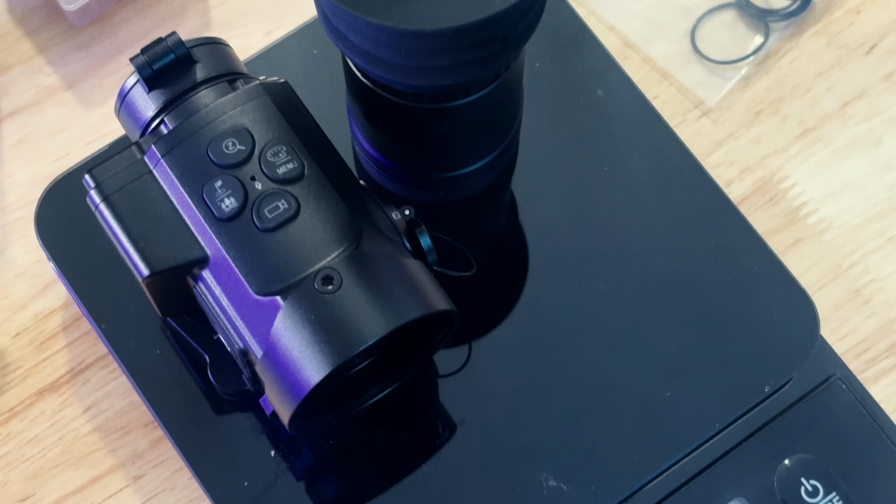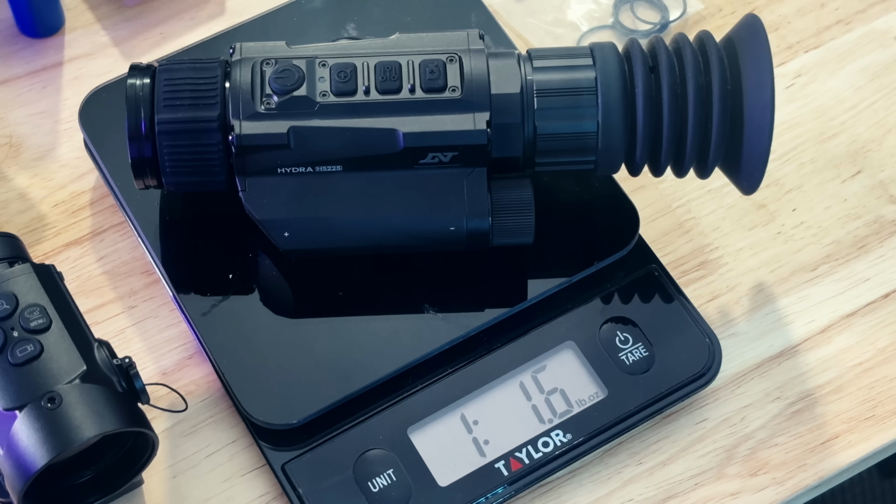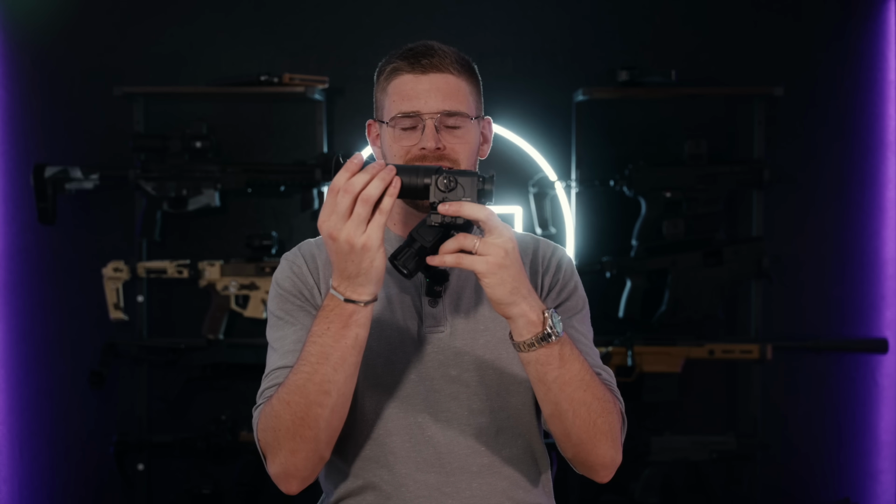And if you're using it on something where weight matters, this one's gonna come in at about 13 ounces with the battery installed, and this one's gonna be about 17 ounces with no battery installed, so you are going to save a bunch of weight. And that is including the eyepiece on this and the battery.